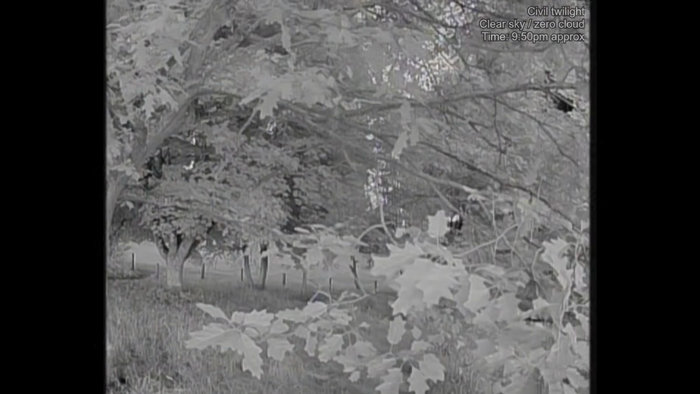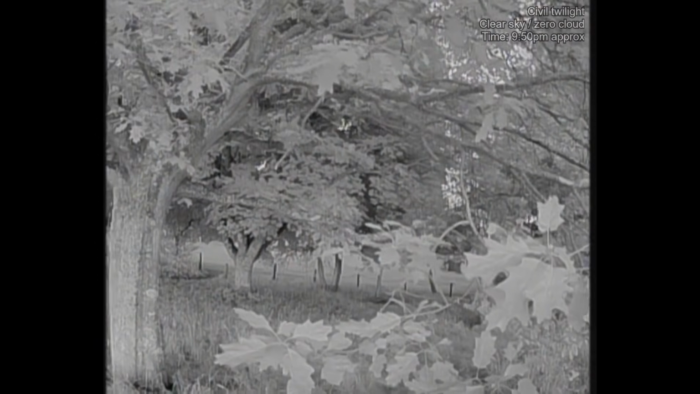The reason why I'm mentioning that is because, say you're flying a race quad and you're doing a little bit of proximity flying around these trees, you're not going to struggle with hitting ghost branches because the Infra V2, as you can see, can very clearly see all of them.